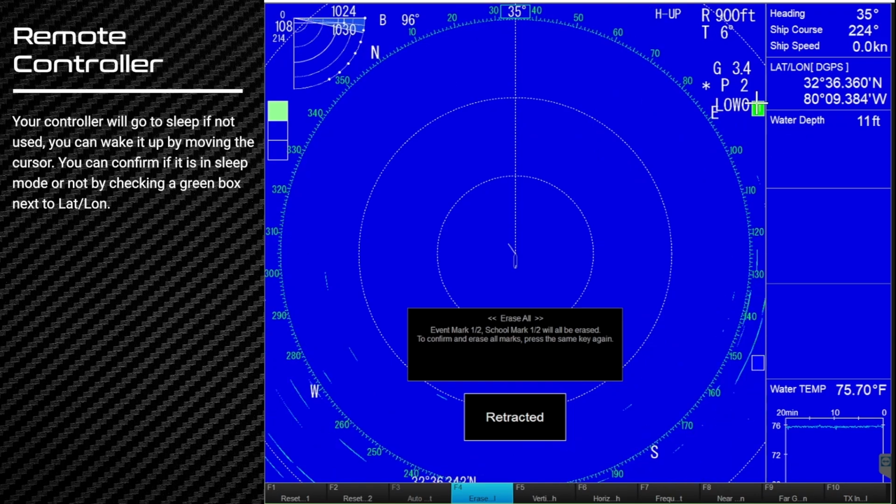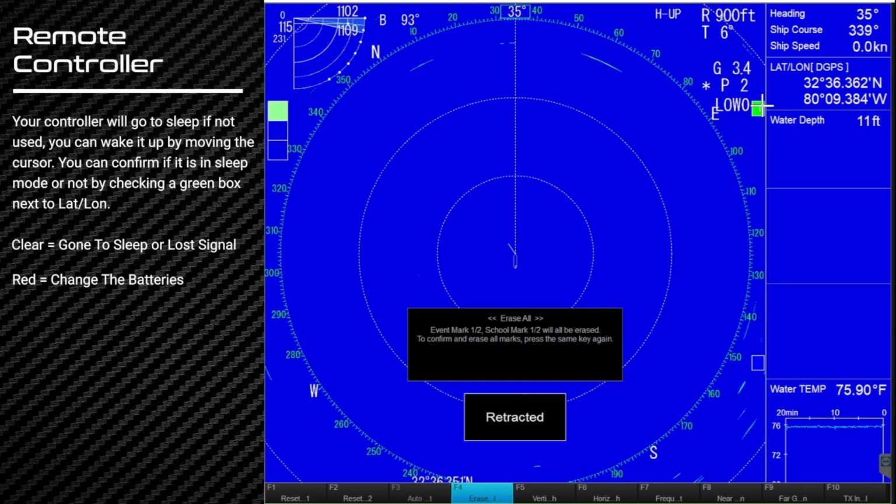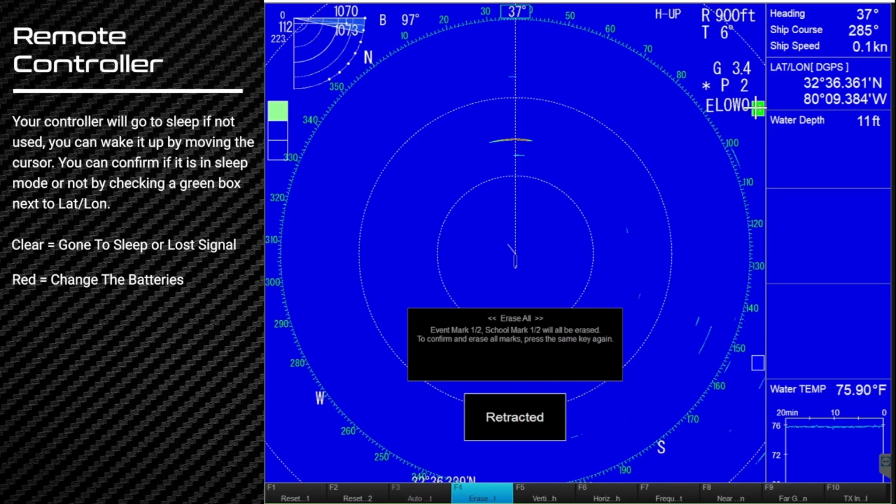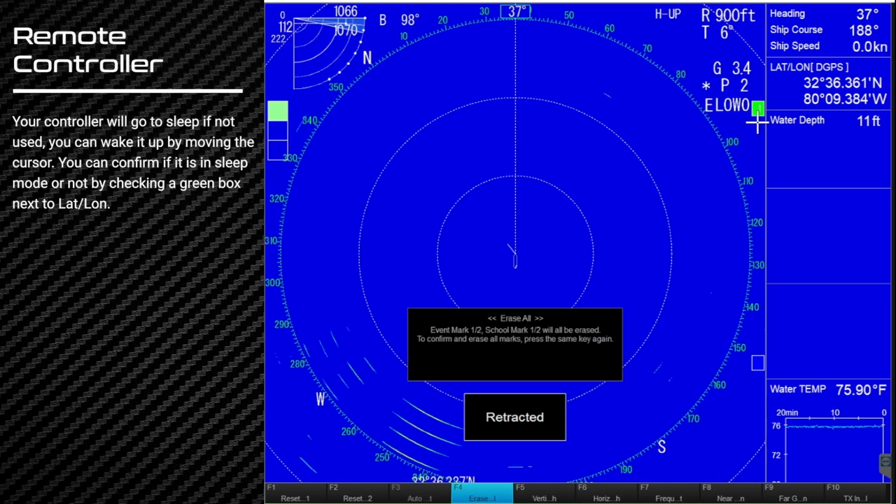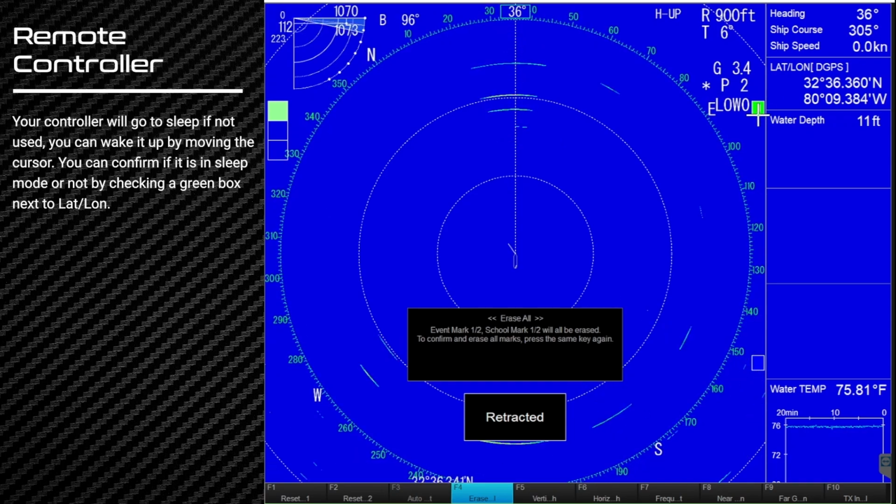So right now, this little remote box shows green. If this goes clear, that means the remote has either gone to sleep, or the remote has been moved far enough away from the processor that it no longer detects the Bluetooth signal. If it goes red, that means it's time to change the batteries. And if you have the remote on, and I think it goes to sleep after 10 or 15 minutes, to wake it back up, all you got to do is just move the cursor on the remote and it'll wake back up